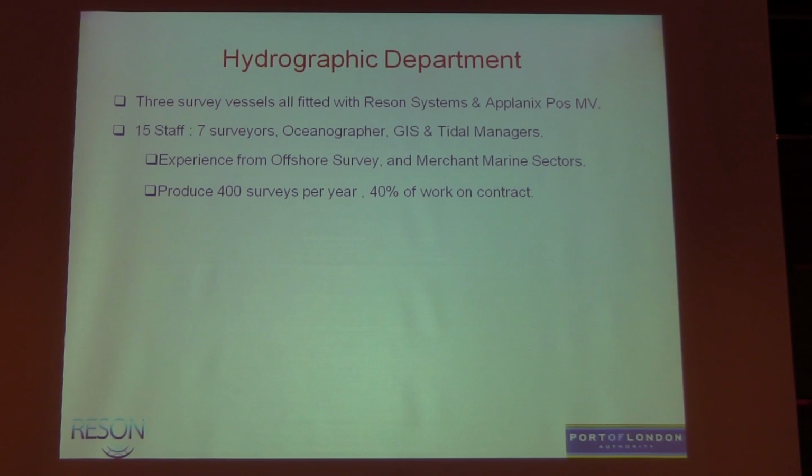5 field staff, we've an oceanographer, GIS and tidal managers. So we manage all the tide information for the Port of London as well. And we also manage and maintain 7 gauges belonging to the Environment Agency because of the flood defence network on the Thames. We do about 400 surveys a year.